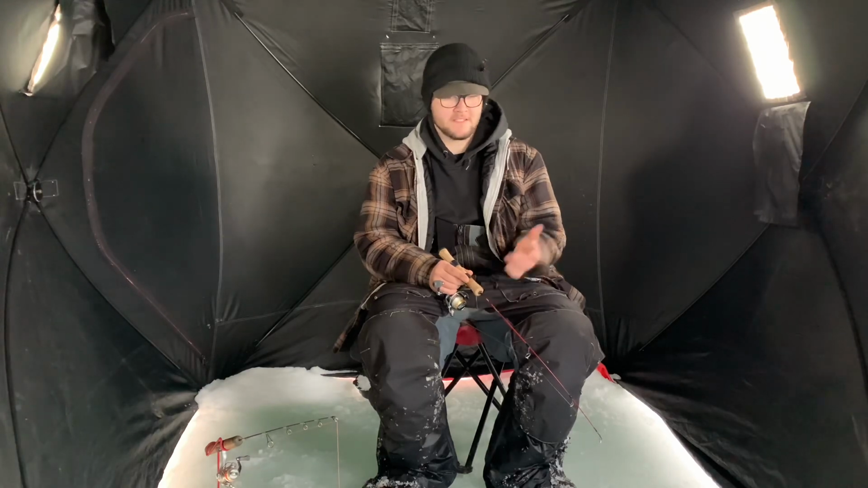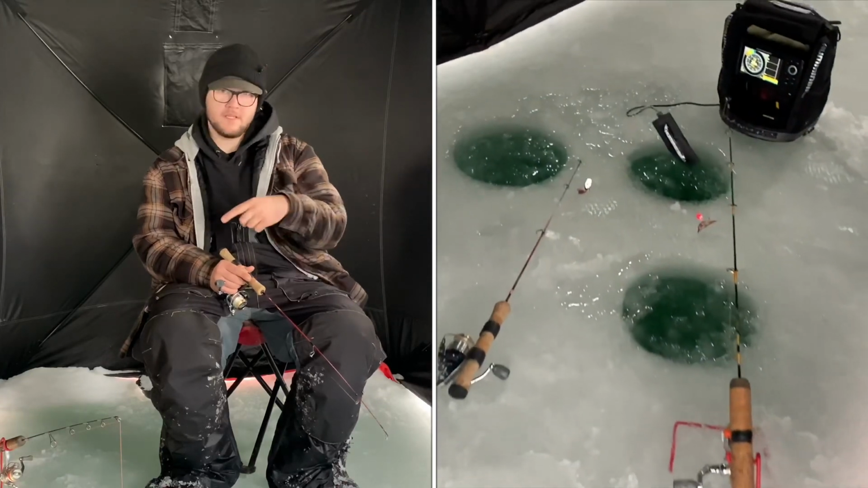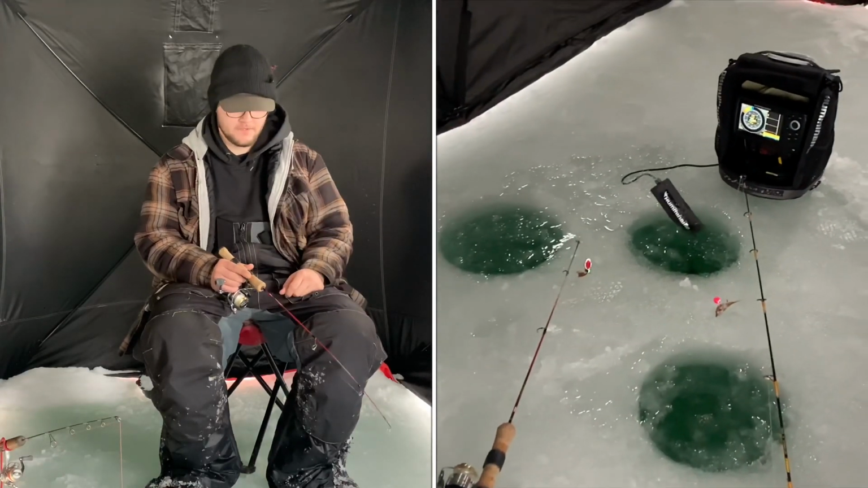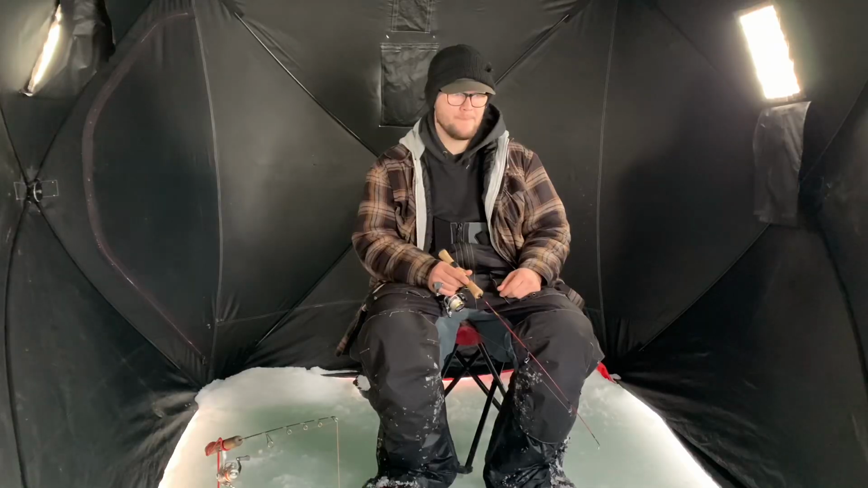Anyways, as I was saying, the setup that I got today, I got 3 holes drilled. 1 for my flasher, and 2 for my rods. 1 for the dead stick, 1 for the jigging spoon. You know, just classic stuff. Clayton Sheck, got the idea from him, so thank you, buddy. I hope I catch a fish.